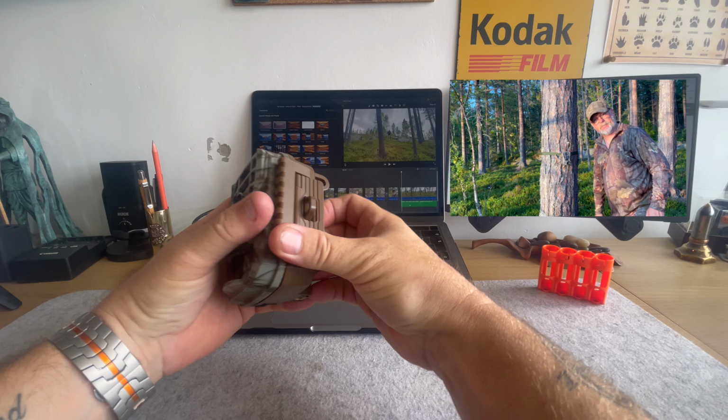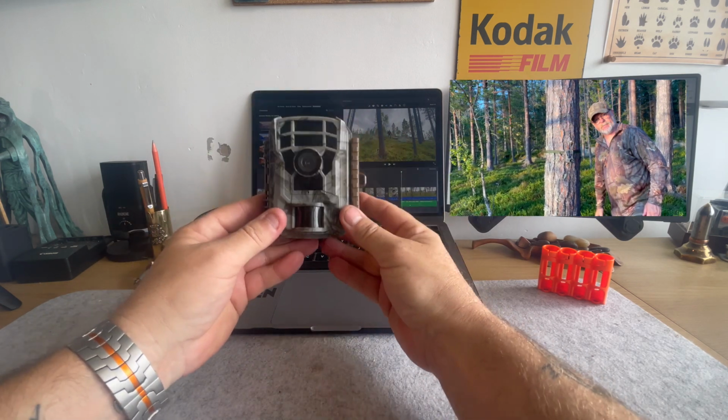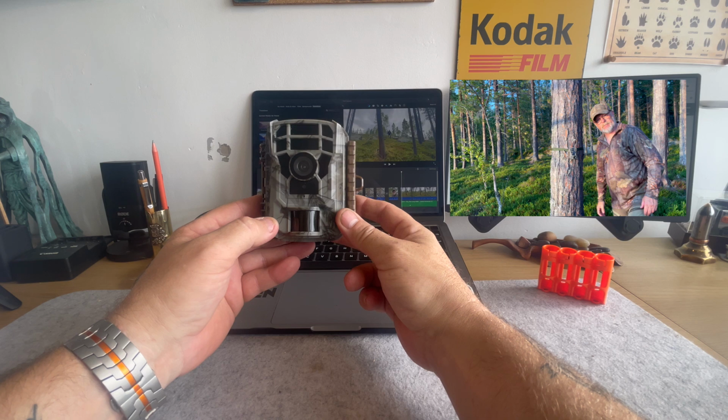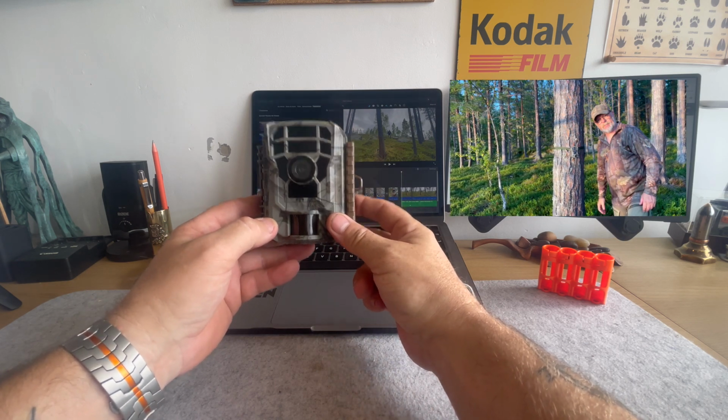So, hope it helped. Great, inexpensive, good quality, light, small trail cams that give good footage day and night.